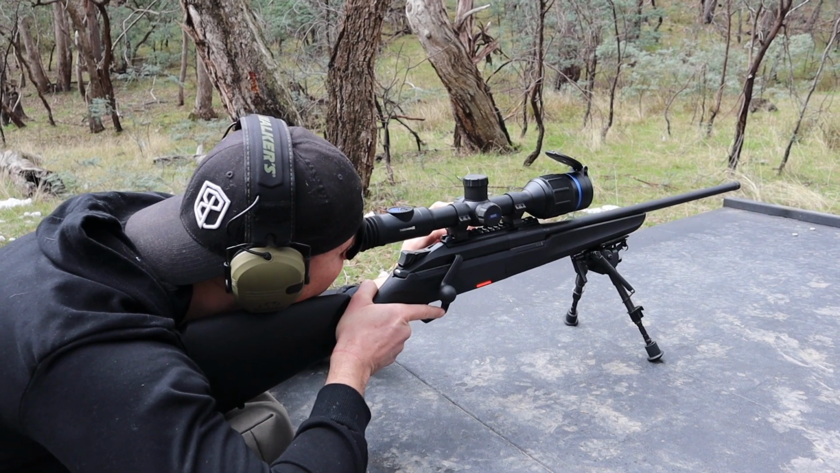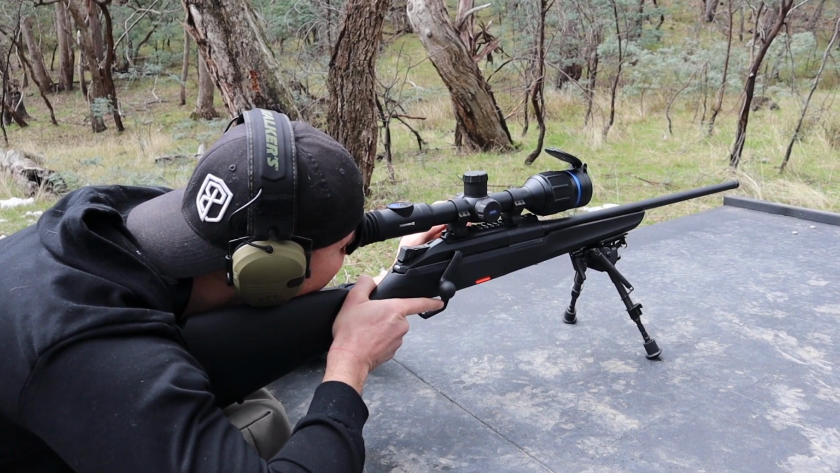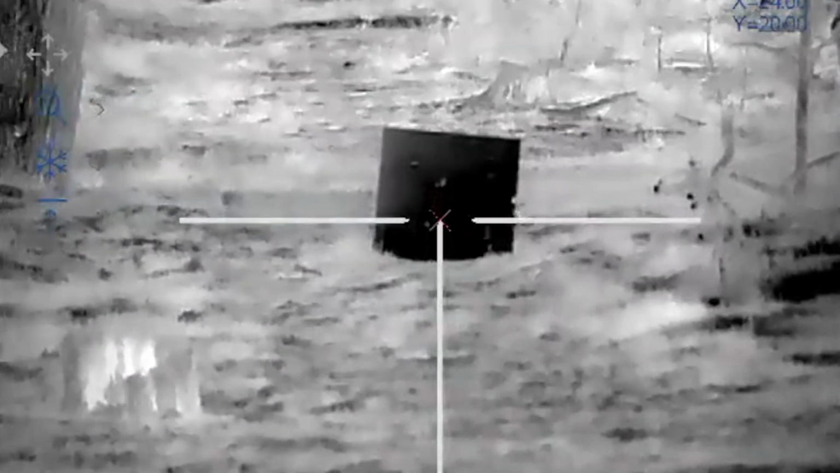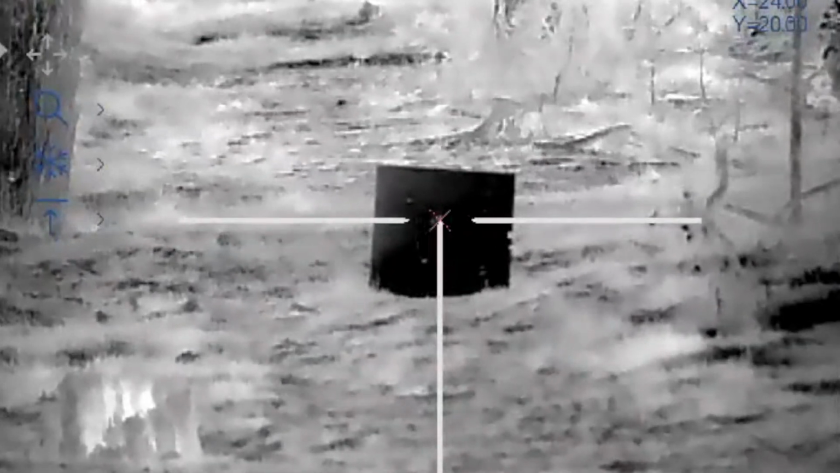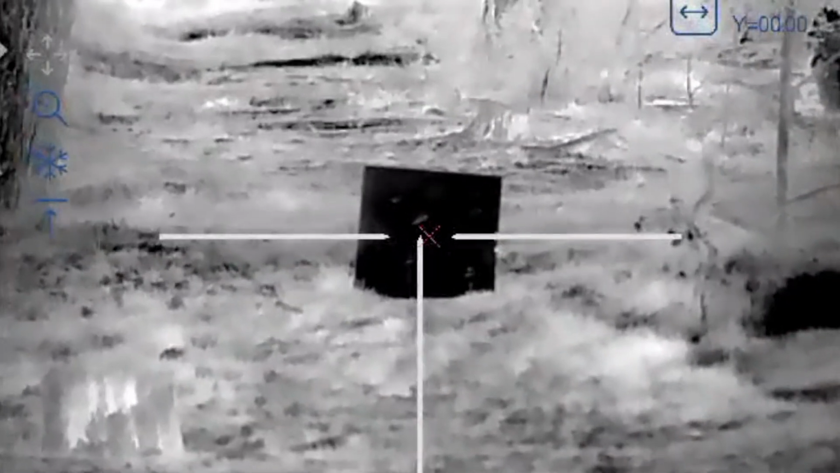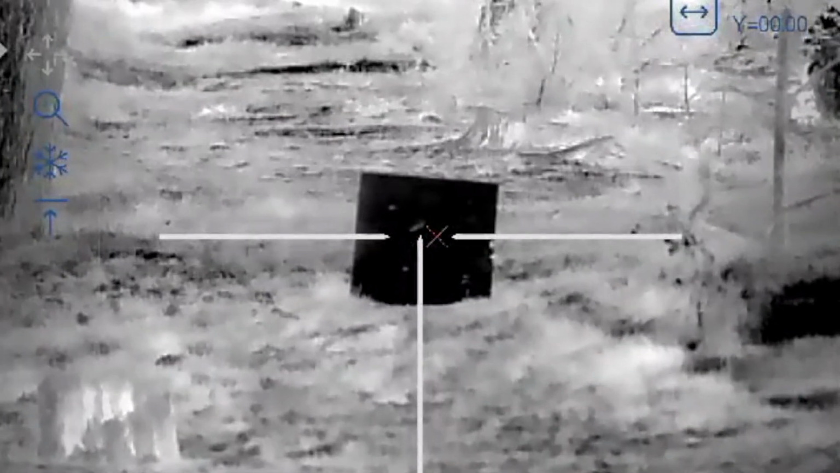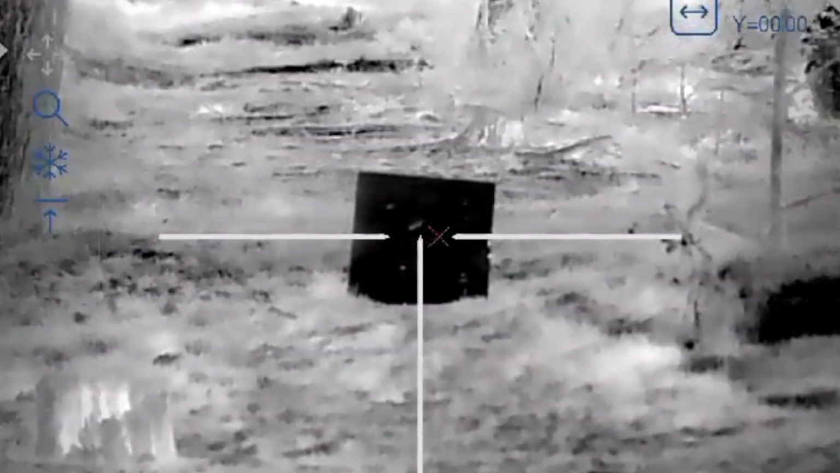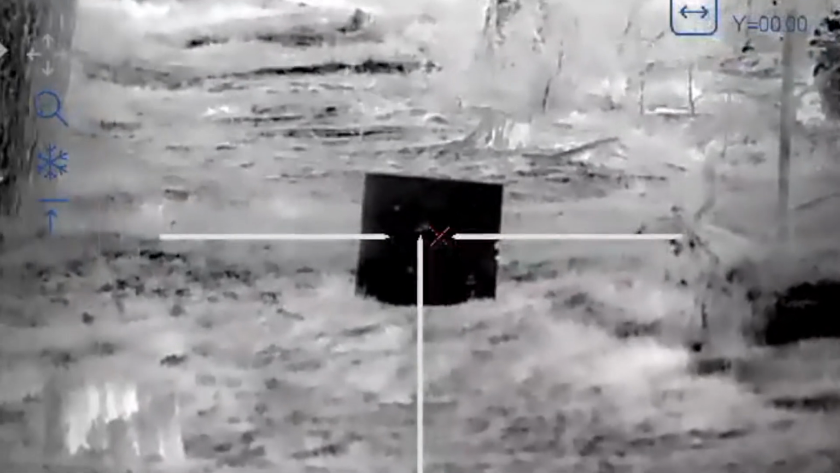Alright, zeroing function. Distance, 100 meters. The zero function is really easy, right? So you essentially put it in zero mode, it'll give you a red X on top of the normal graticule. You'll fire, find where that round landed. You press the button once, it'll give you a left-right adjustment. You use the toggle dial on the side, which is this dial here, so that's your function button. So press that once, you turn that until your left-right is aligned to where that round is.